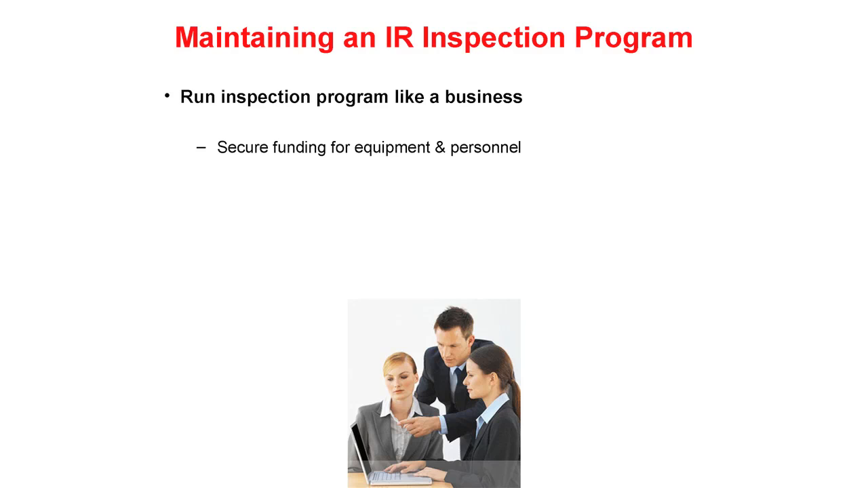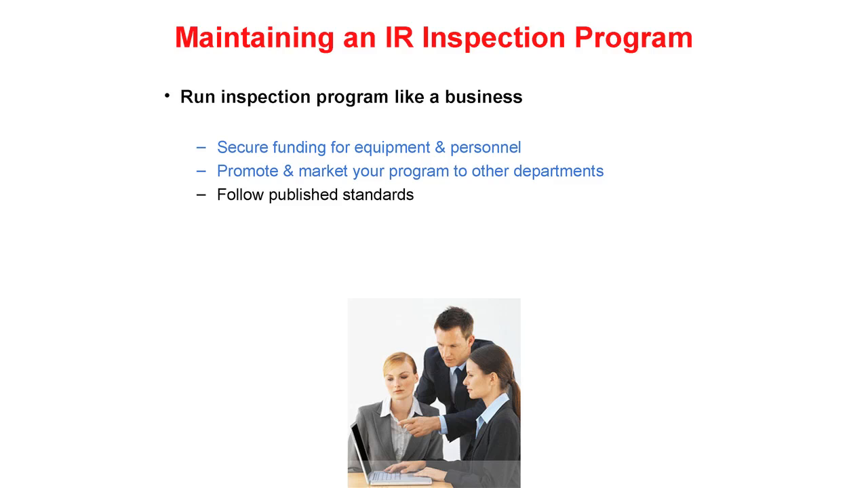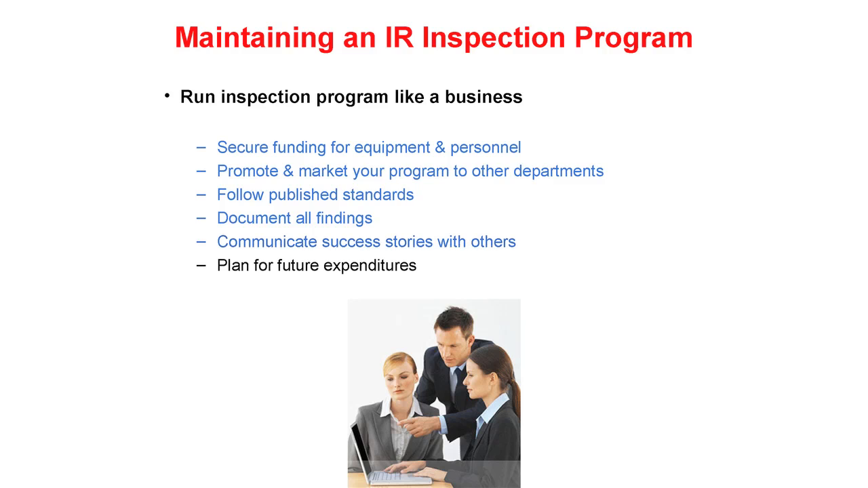Always make certain to secure funding for equipment and personnel to perform and support the inspection activities. Promote and market your program to other departments to increase program visibility and participation. Follow published standards when conducting inspections. Document all findings with standards-compliant reports. Communicate success stories with others. Plan for future expenditures well in advance. And always know the value of your program at any point in time.